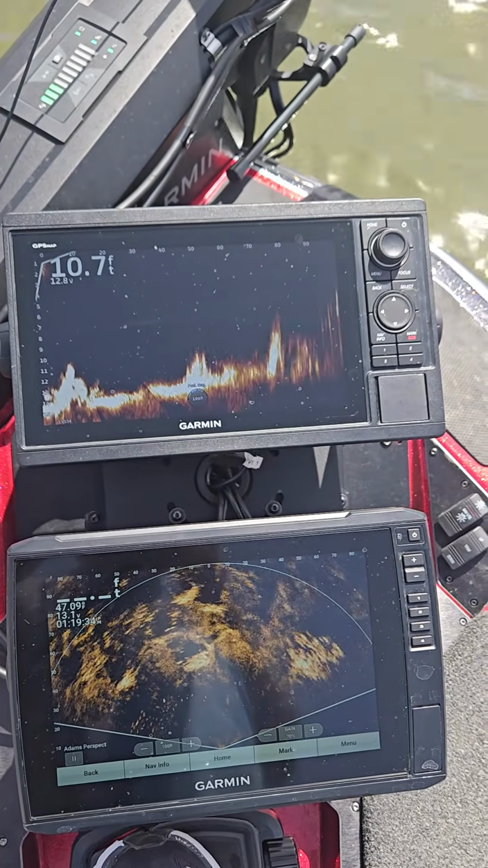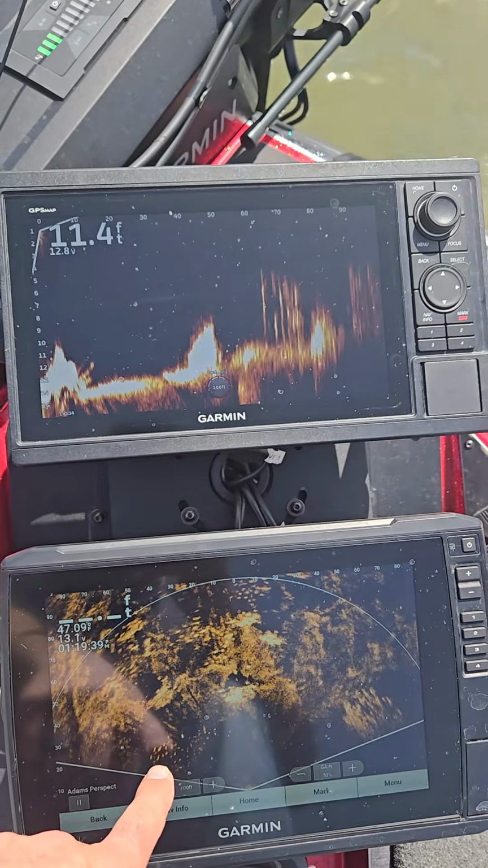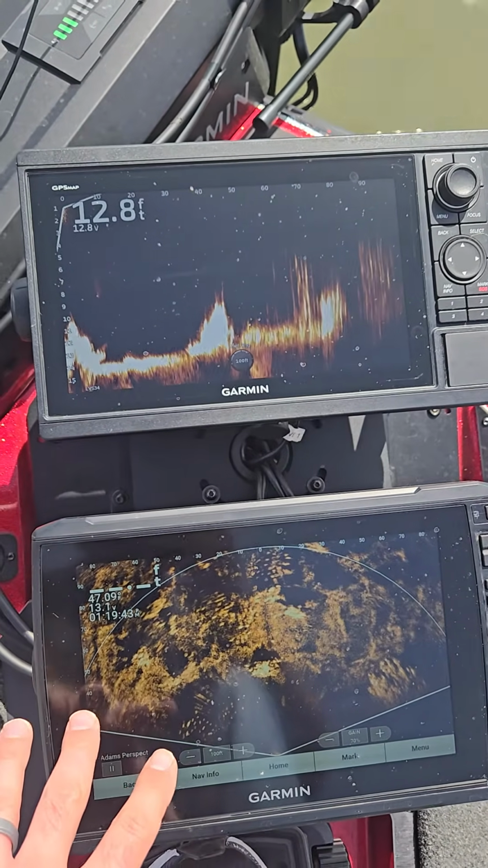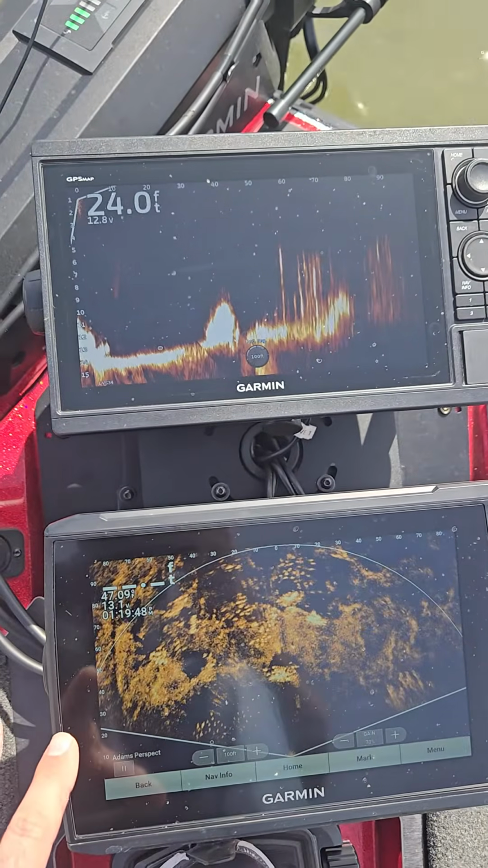You're gonna see some fish coming up here. You can actually see the fish right here on the Livescope. I mean, it's hard to identify what species they are. Crappie, some bluegill, there's perch in this lake. There's no shad in this lake. We're up in northern Pennsylvania here. We don't have a lot of shad.